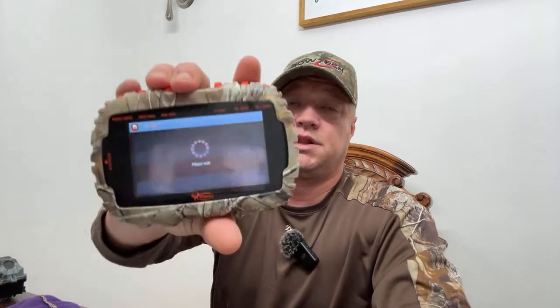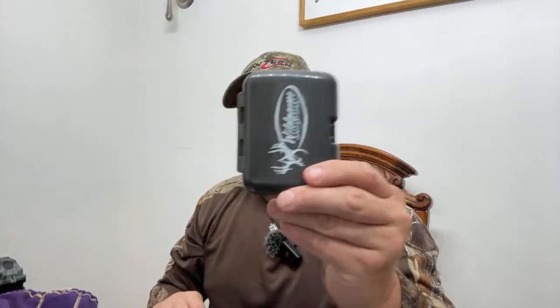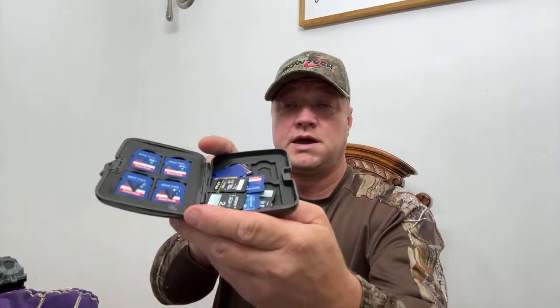Okay, we know there's video, so we want to get out of there. We're going to go back. We want to go to settings, and we want to go to advanced, and we want to go to delete all, and we want to hit yes, and then we're deleting that card in here. So that's the card right there. And then I also carry with me a card chip holder where I have all my SD cards in.